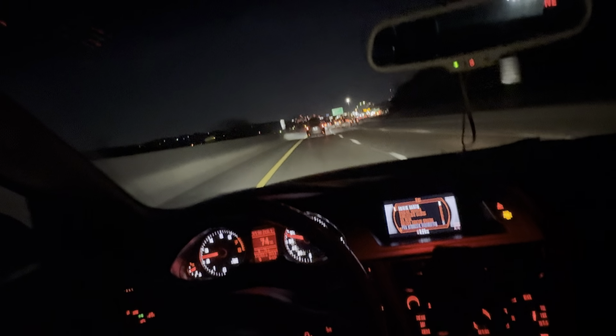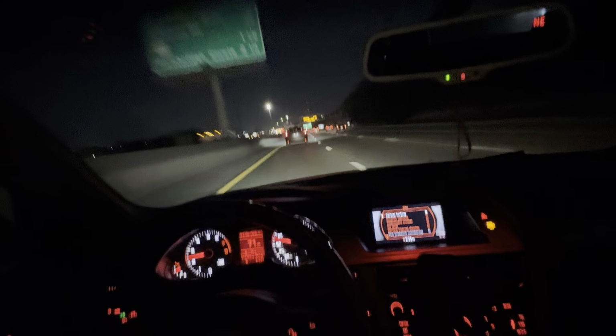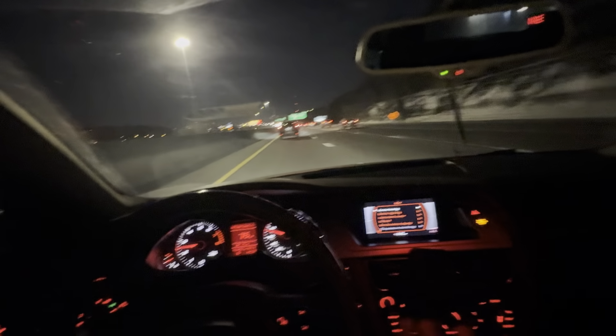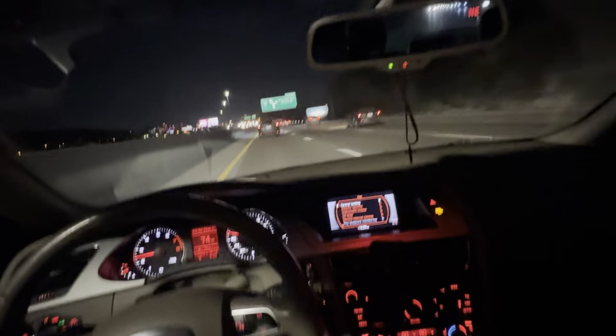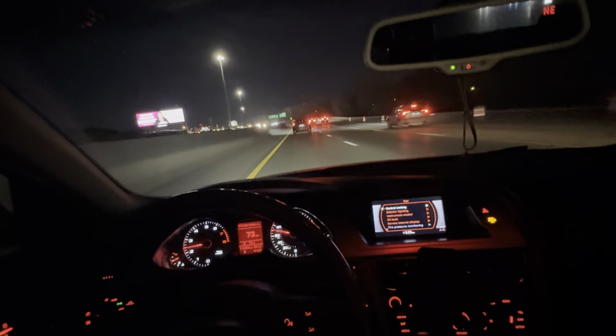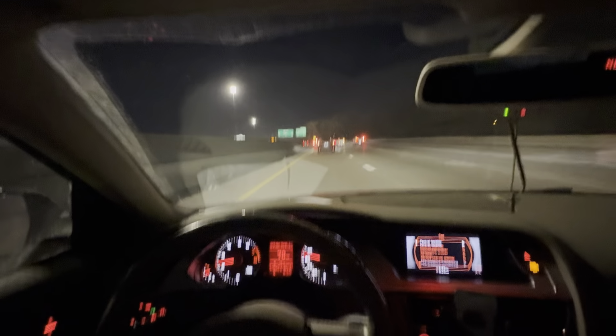Yeah, the reliability is just, I don't know. It's been the most reliable car. It's been one of the most reliable cars I've ever driven. And that's crazy to say because it's an Audi, it's a 2011, it's a V8 generation that people hate. Yeah, that's the fourth thing I love, reliability. And if you think I'm crazy for saying that, I guess I'm crazy.